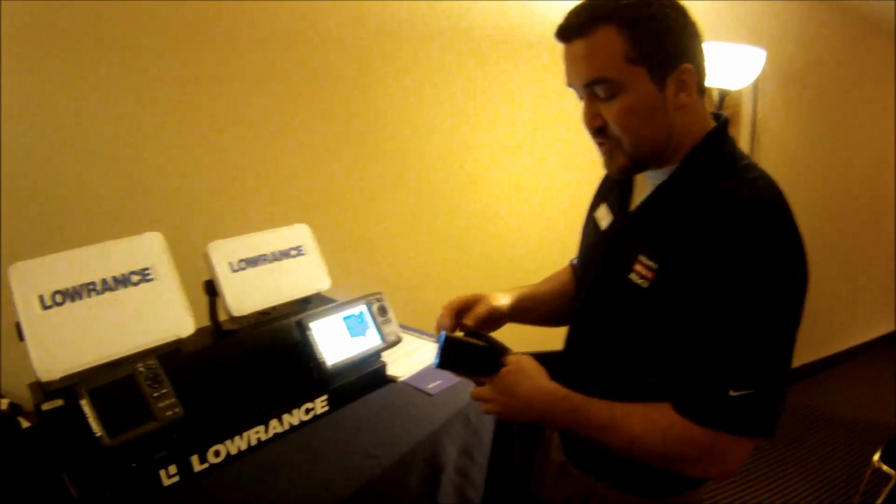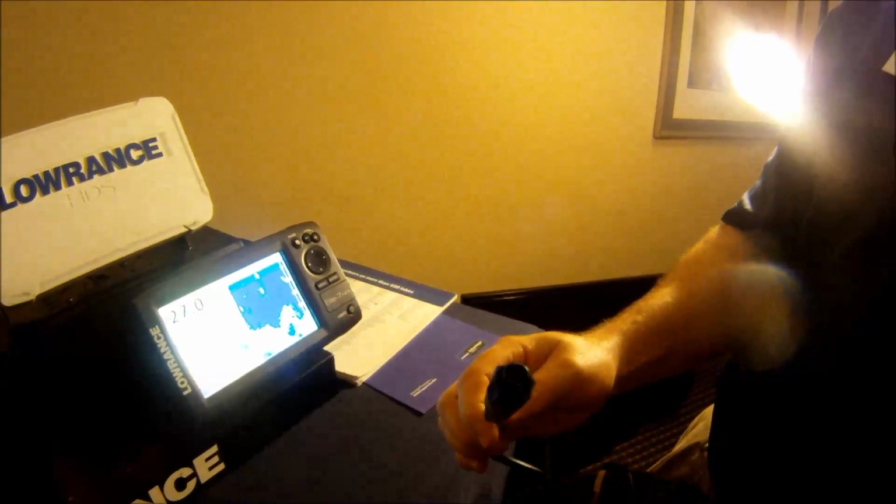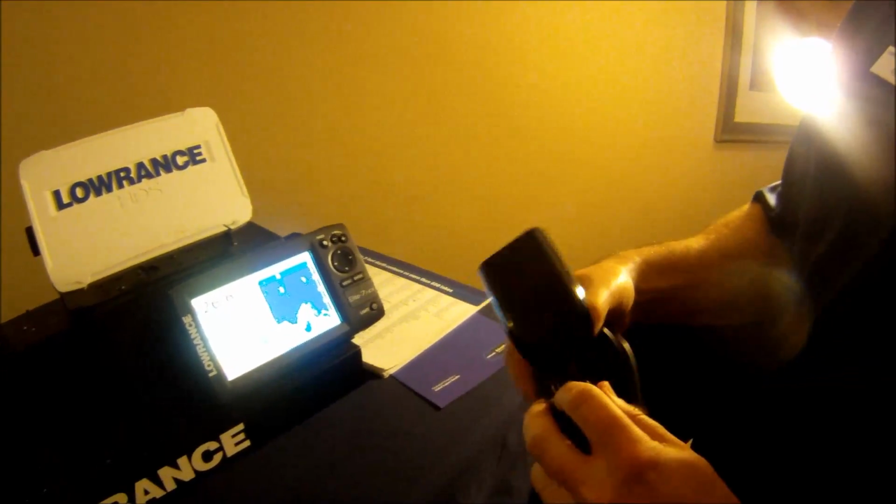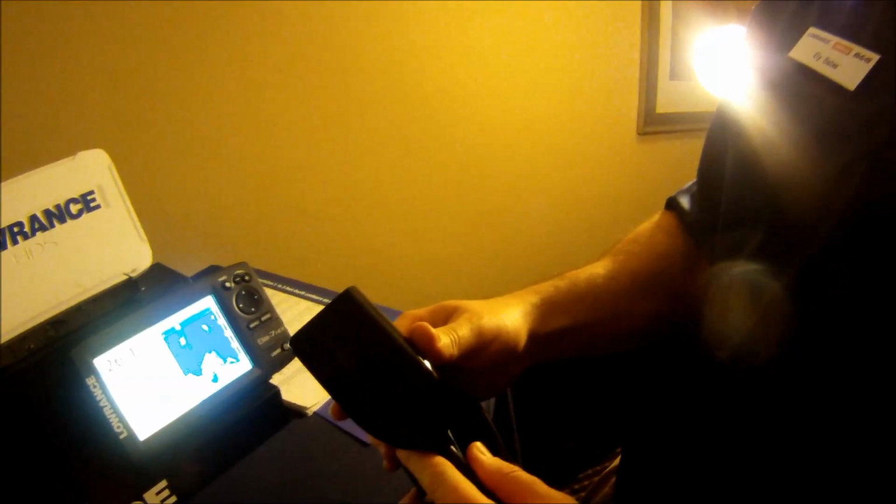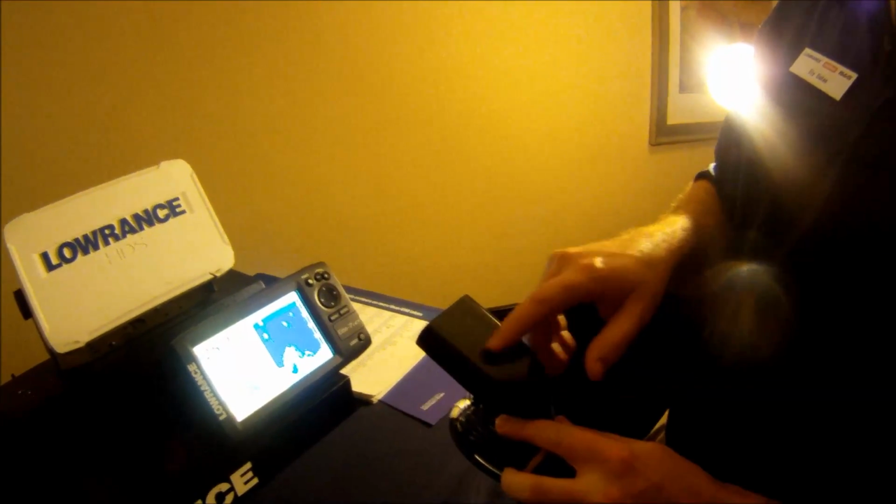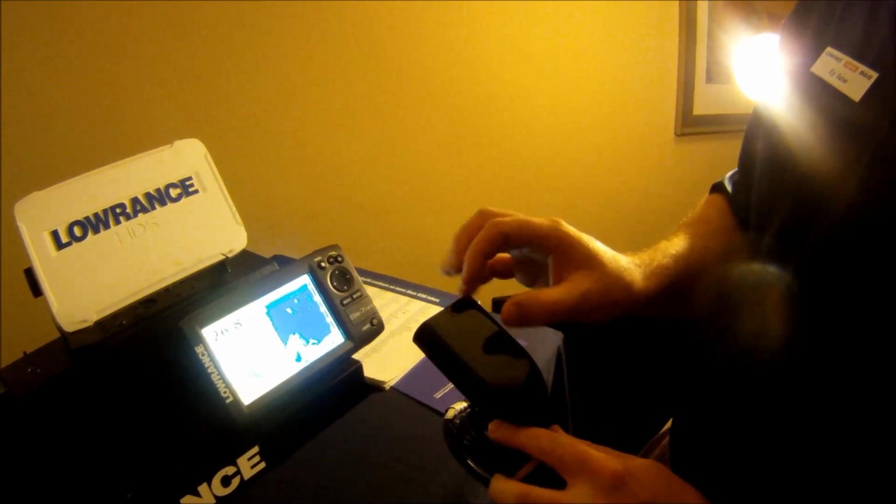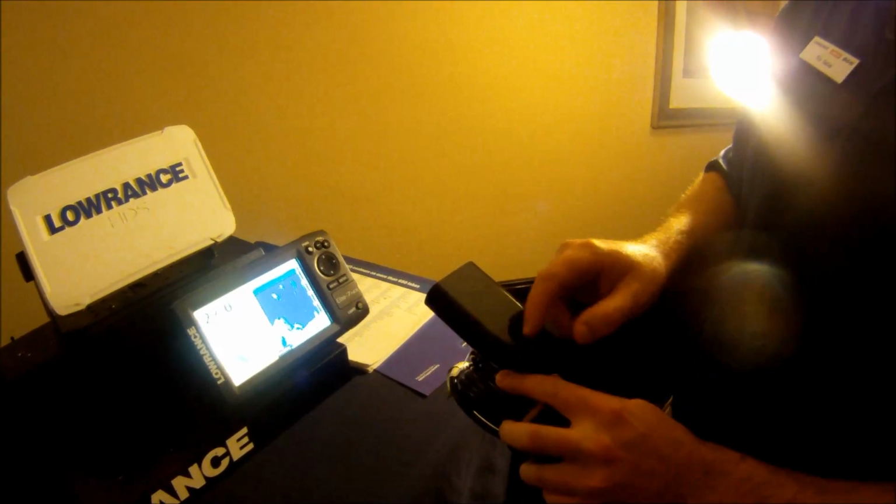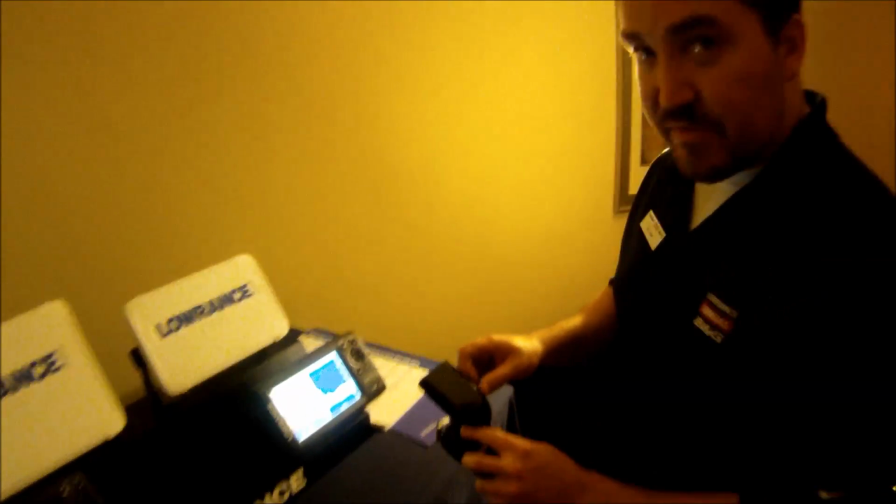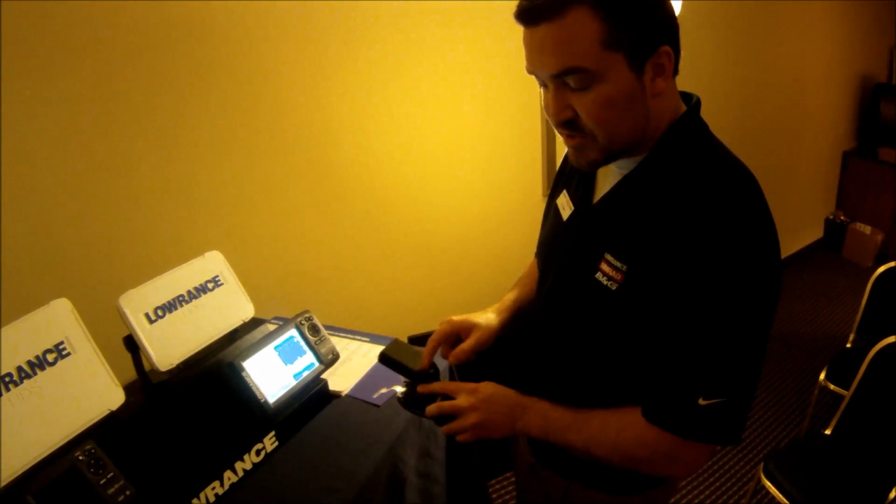Wanted to show you the HDI transducer. It is a new transducer. You can see the connector is the same as what's used on the HDS units. This connector is the same, but this transducer is different. You can see it's a little bit longer. There's two versions of this. There's an 83-200 version and a 50-200 version. There's two crystals in here. There's the round crystal, the same as what's in the traditional transducer, and there's the DSI transducer, the long thin bar in here. So besides being either 83-200 or 50-200, it is also the 455-800 frequency of DSI. That's why it's a little longer, because it has two elements in here, a circle and a bar.